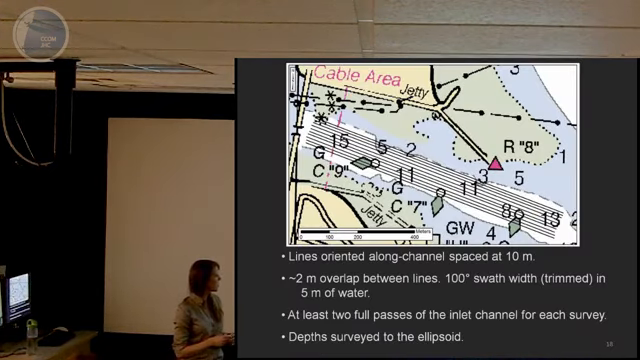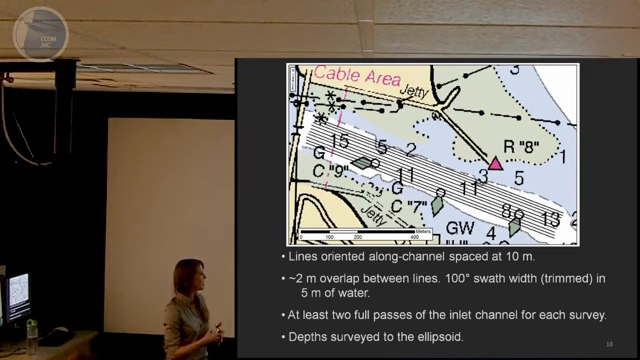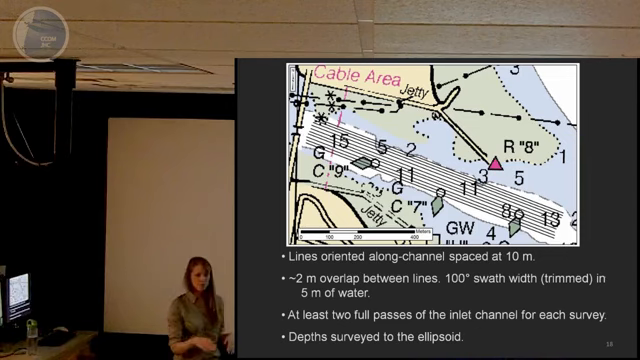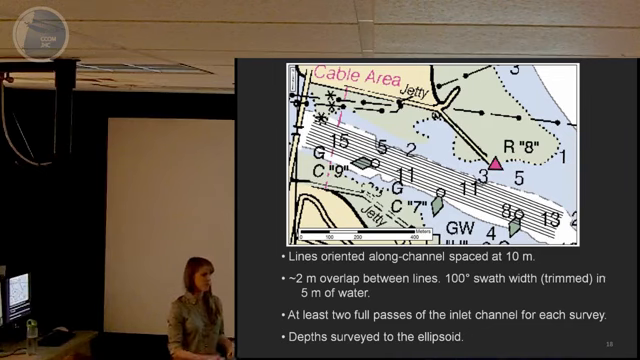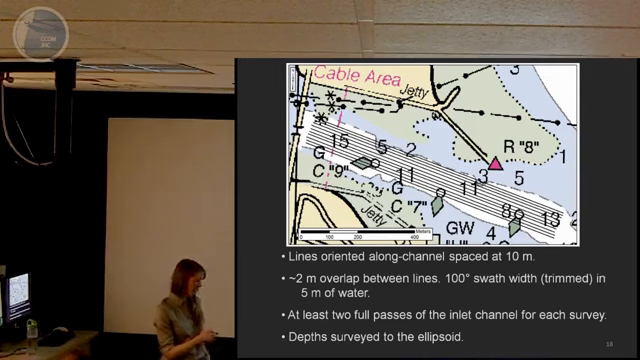So bathymetry survey lines were oriented in the along channel direction, and they were spaced at 10 meters. For each survey, at least 2 full passes of the inlet channel were conducted, and all that data went into one survey. So we would survey lines 1 through 10, and then go back and repeat survey lines 1 through 10. And then from all that data, we would create one bathymetric surface. Initially, all our depths were referenced to the ellipsoid, and they were later re-referenced.